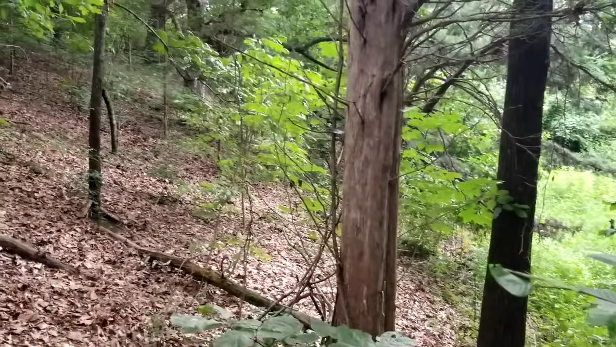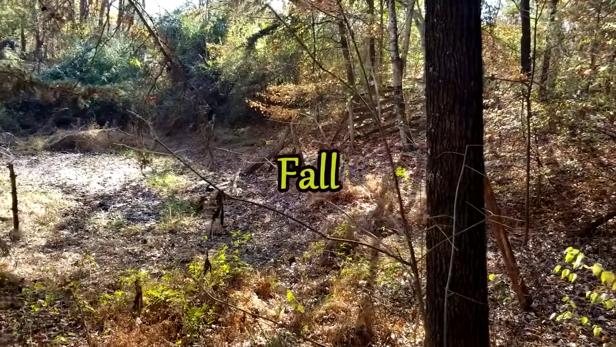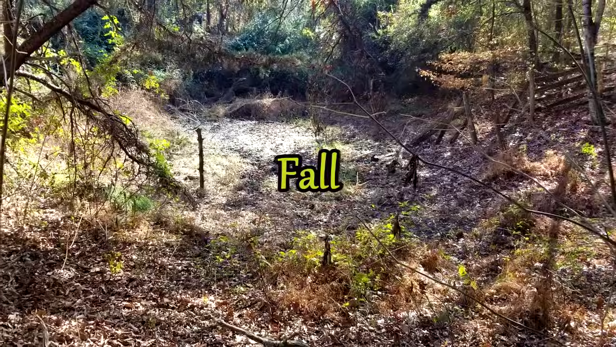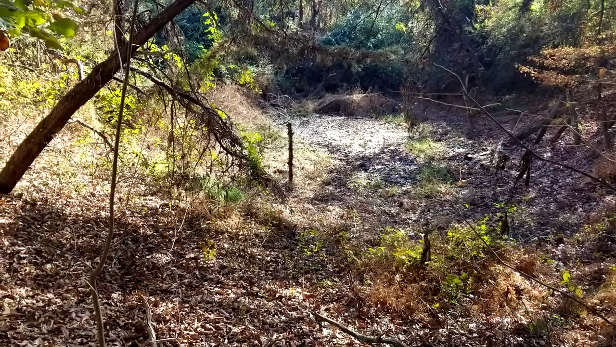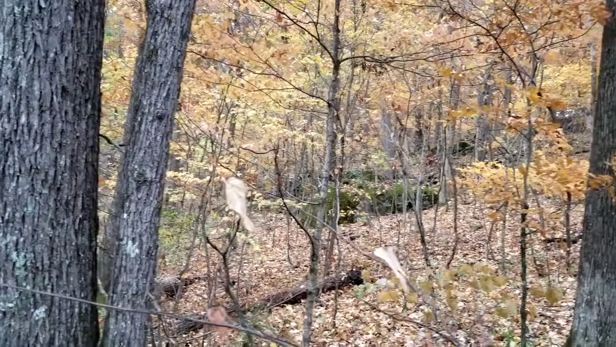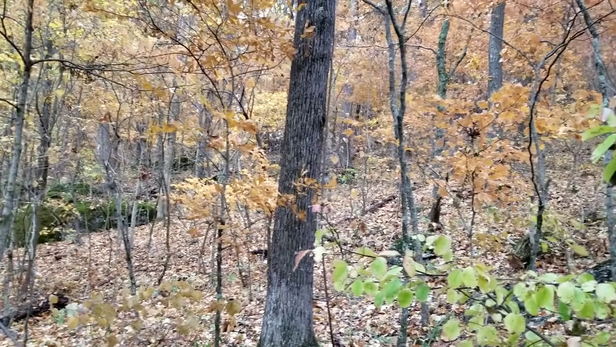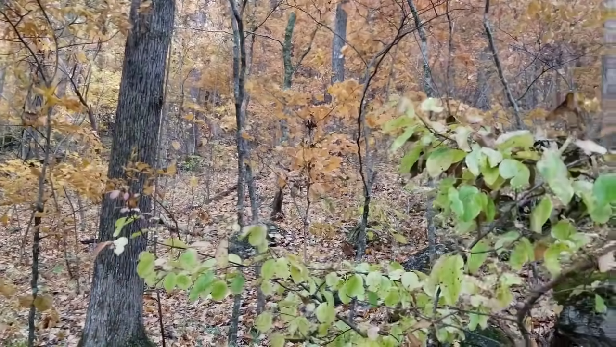But it don't last forever. Here's fall. Had a real dry spell for 3 months. Pond went dry. And here's what the woods look like in the fall, so dry with no water. Didn't have the colorful fall that we usually do. Been a real fire hazard.